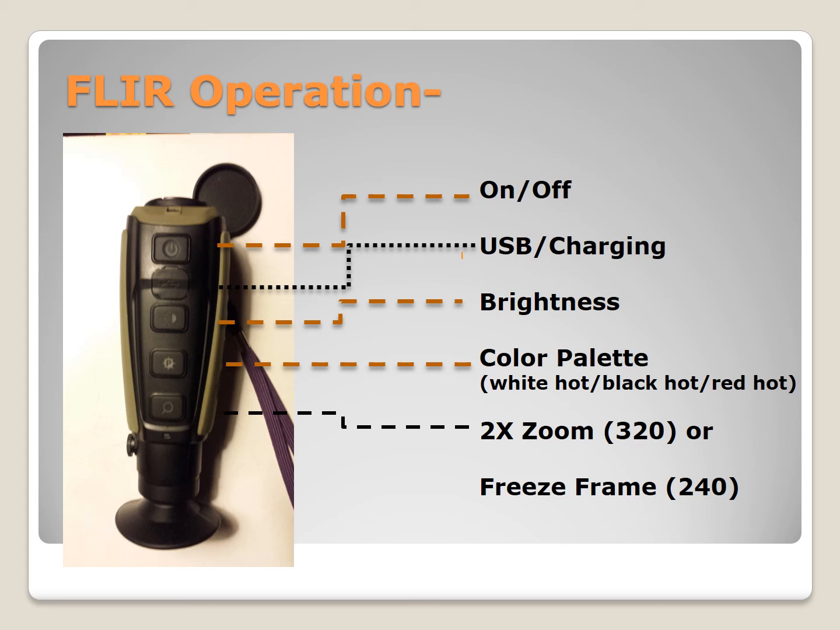Again, these are monoculars, they are not cameras. So what you see looks like a camera, but you will not be able to record a still or video unless you attach a device to it, which is actually fairly cumbersome, and we don't need to do that. We just need to be able to look through them.